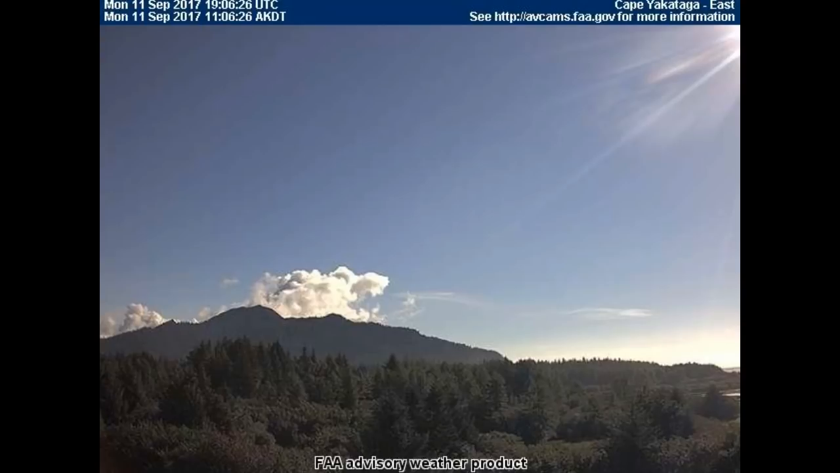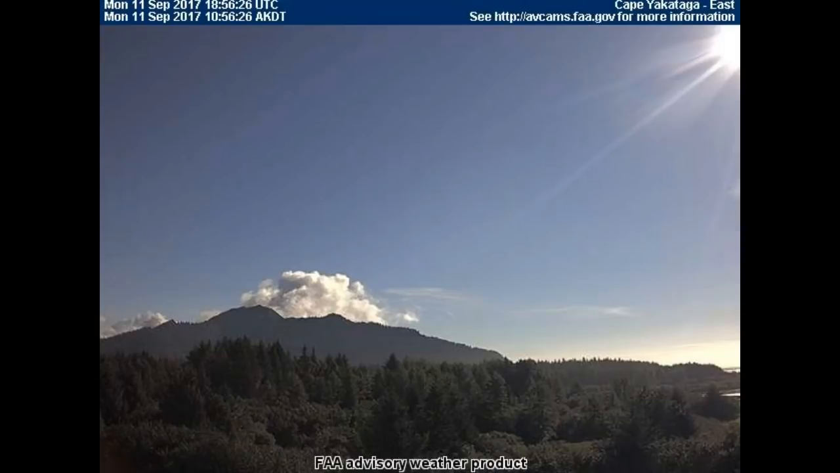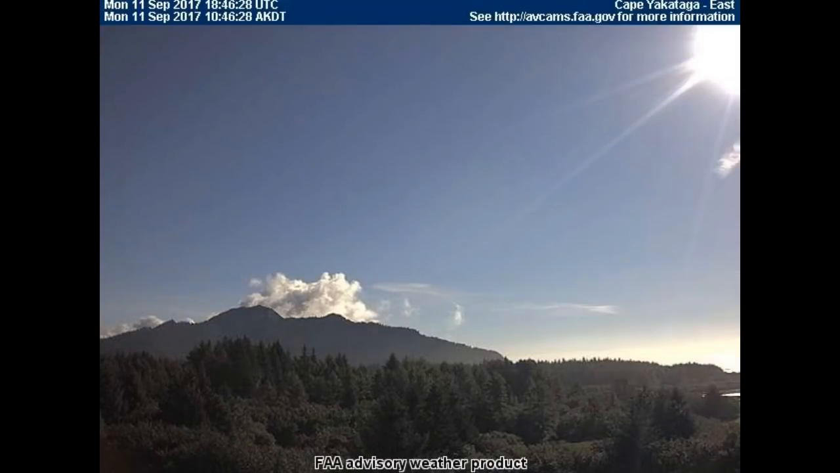Cape Yakutan East. I'm going to play these backwards. Monday, the 11th of September 2017. And let's just click through the photos. First of all, you can see there's an obfuscation of light, as we always seem to get now. Lensing system straight on there. And as we click through, our sun is coming down, but actually what it's doing is rising.